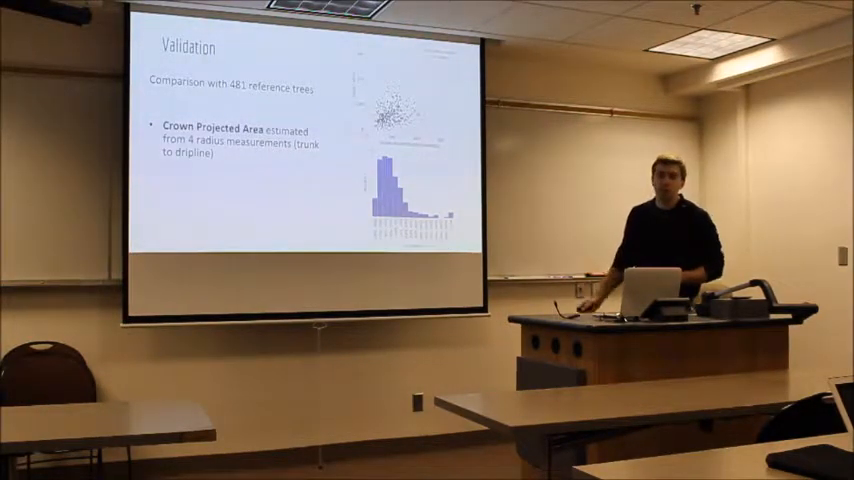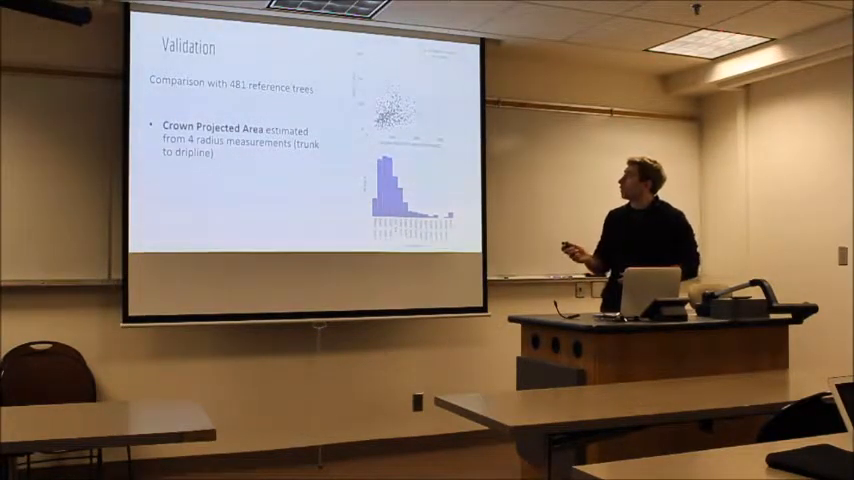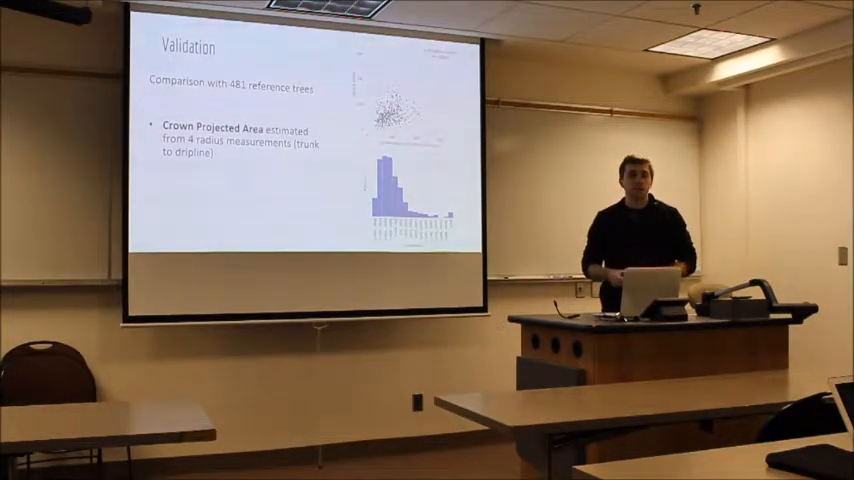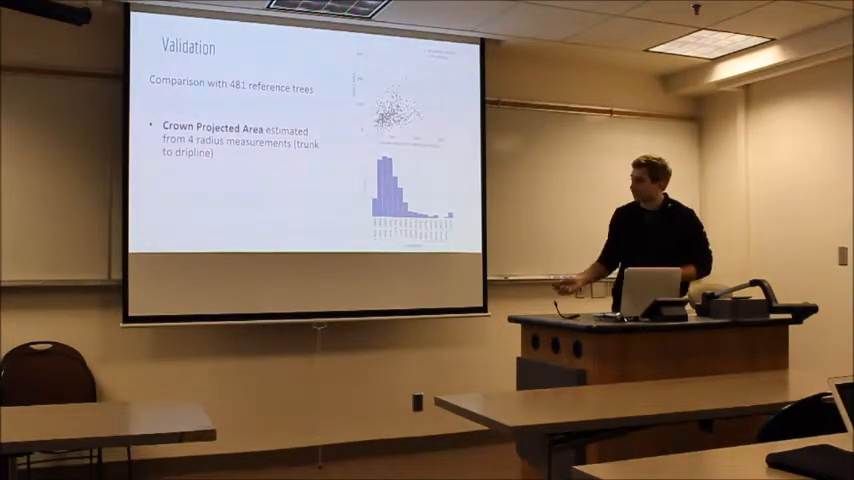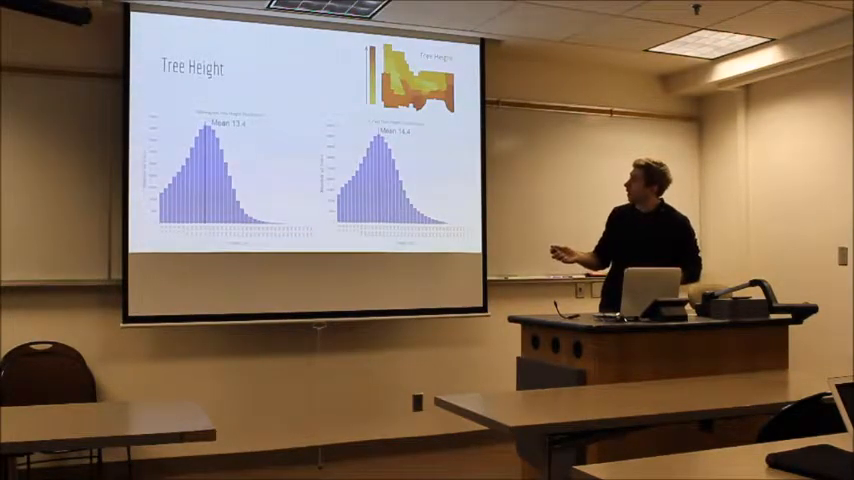So just some differences there. But really, I think this describes somewhat of the challenge of creating individual crown objects from raster data and relating it to measurements on the ground. But still pretty useful data.